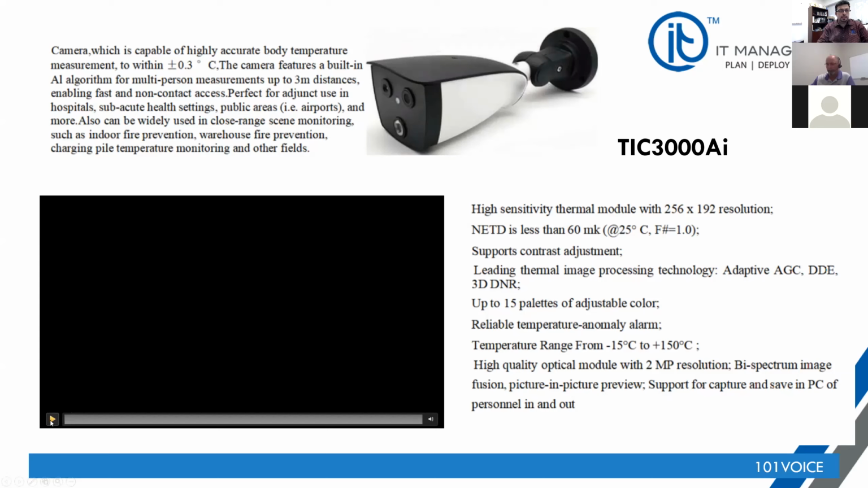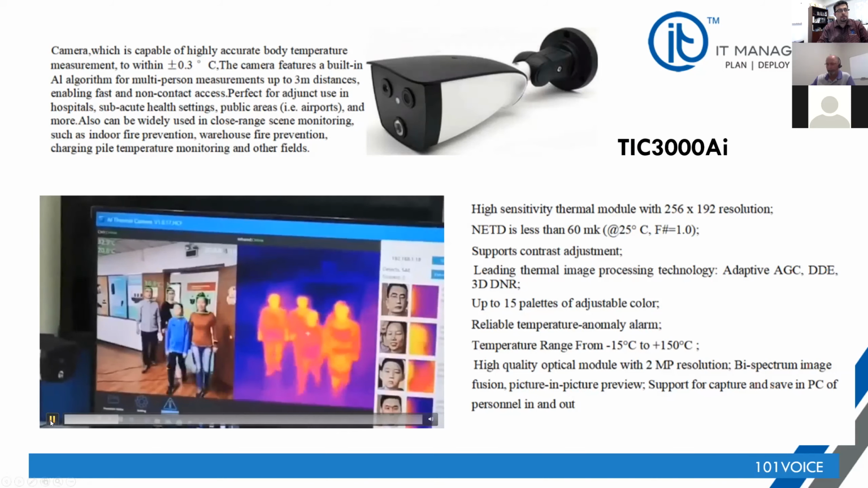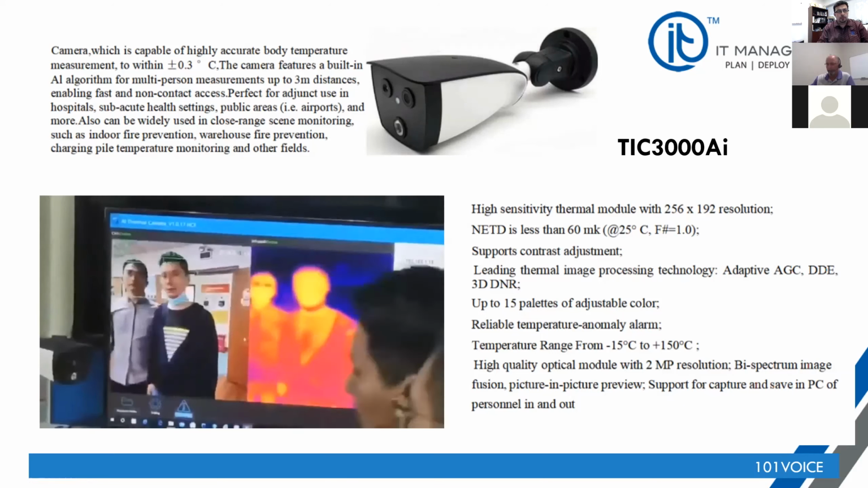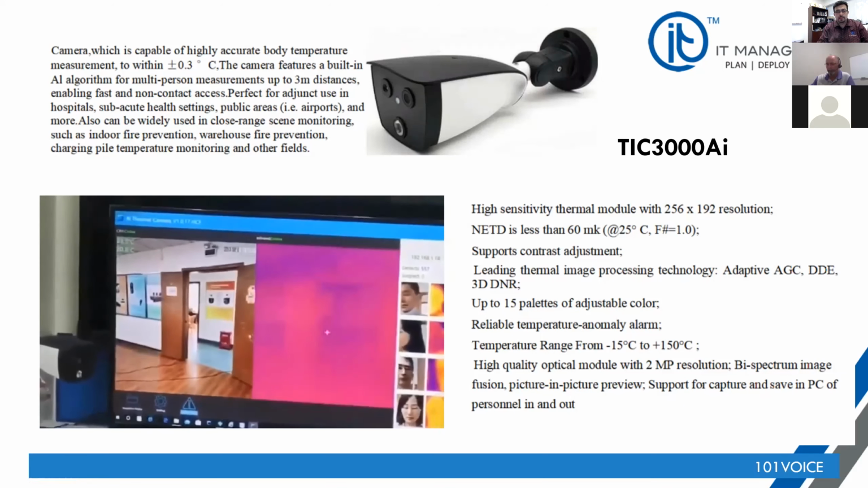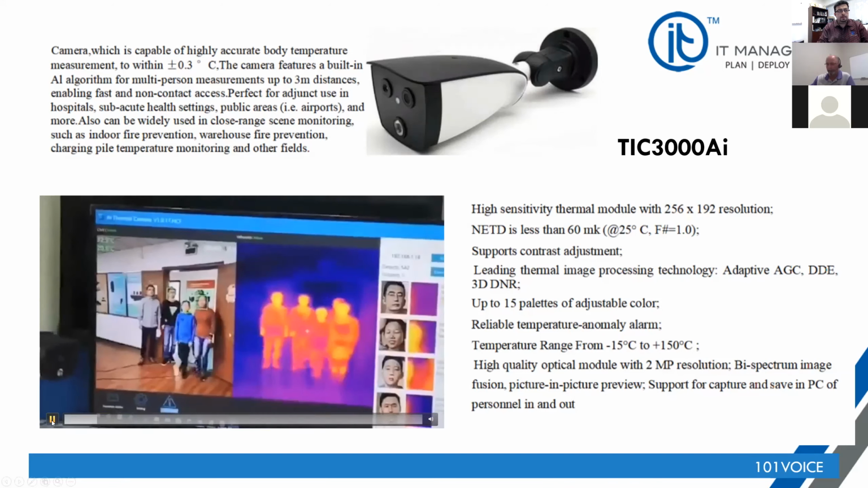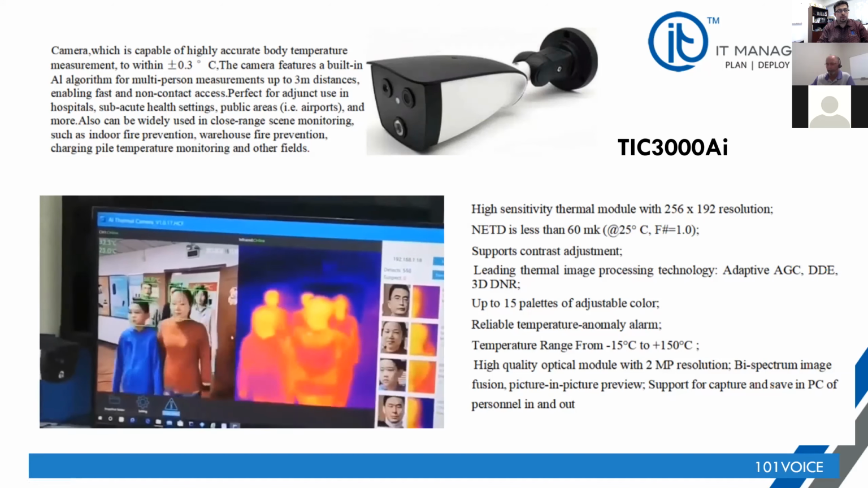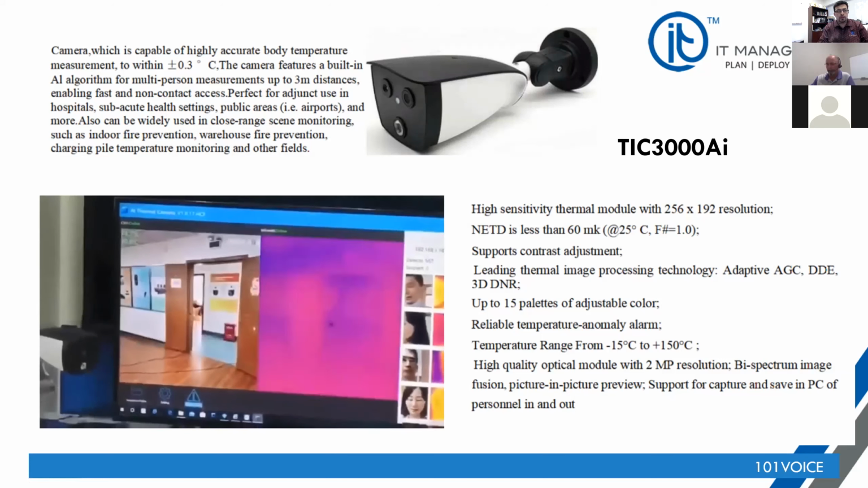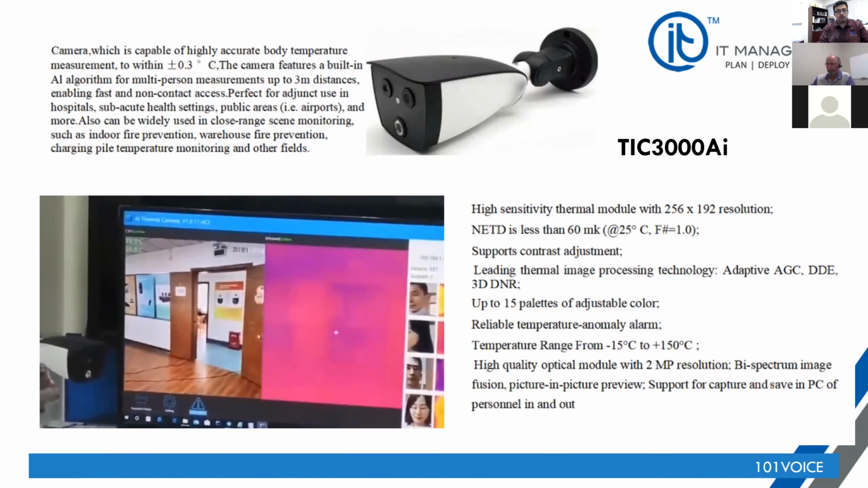Let's now see the feed. So as you can see in here, nobody's stopping in their tracks. They're simply walking through. I'll show that one more time. As they're coming into the frame, the temperature with the green box is noted over their head.